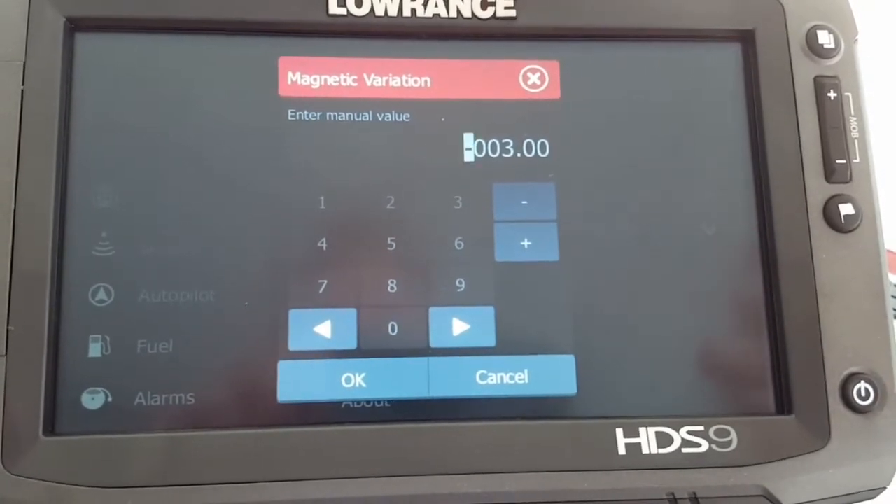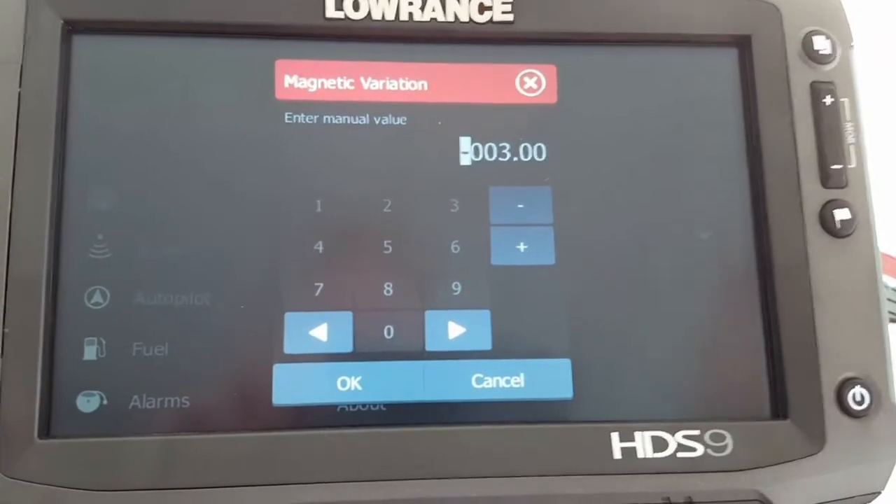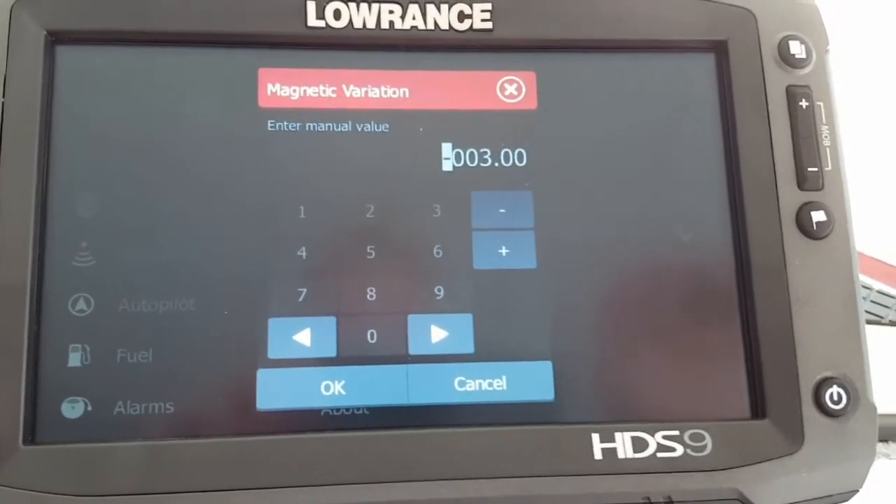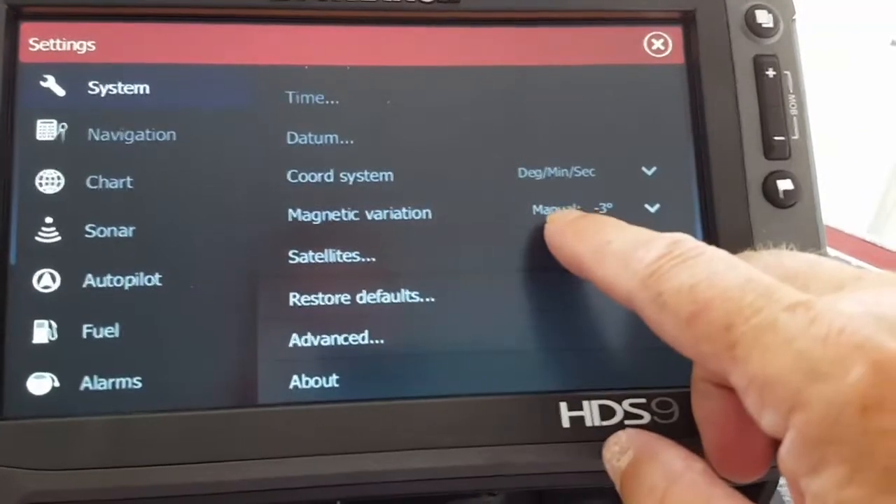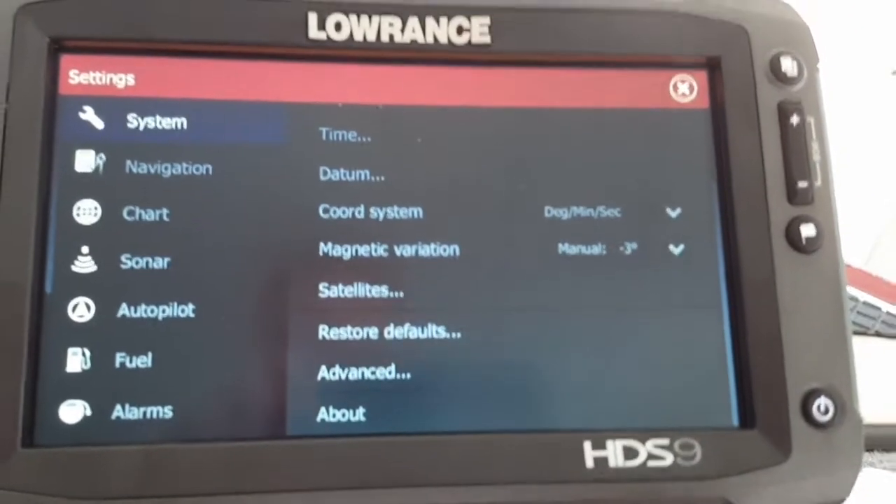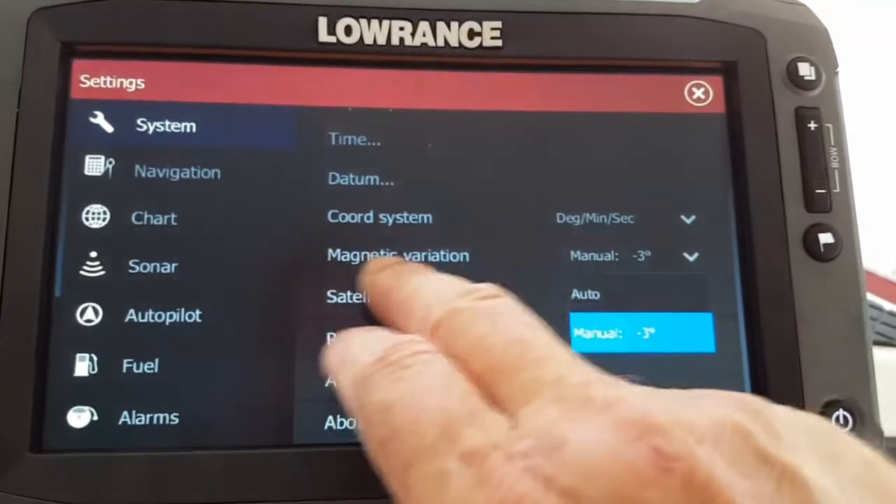And on this particular unit, on my Touch 12 on the dash, mine happened to be -3, and that pretty much keeps my heading extension and course extension pretty much lapped on top of each other. So that's just a little bit of a fine-tune that I do. So I keep that on there, and then you come into manual like that, and then there it is, set for 3 degrees offset. And most of them by default on Lowrance comes with a magnetic variation.